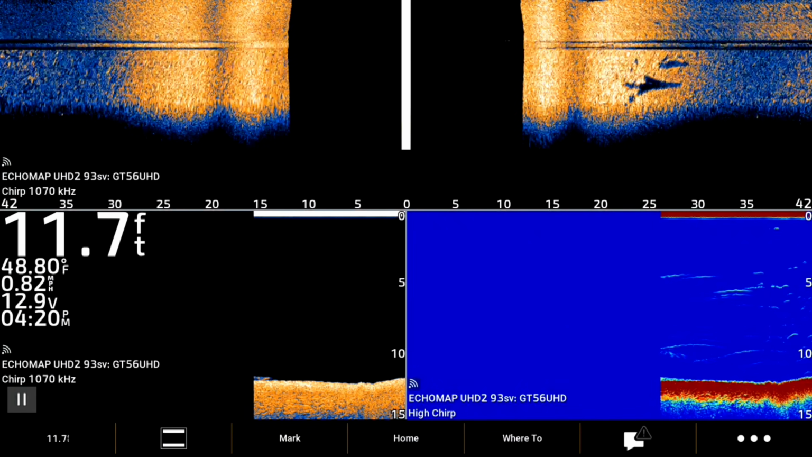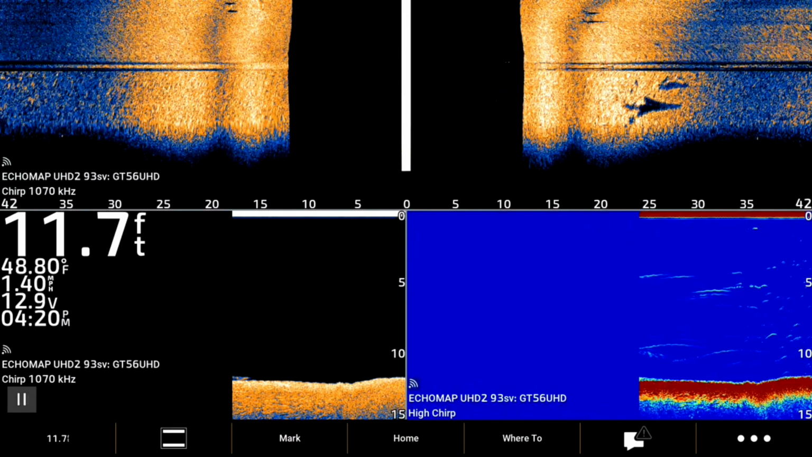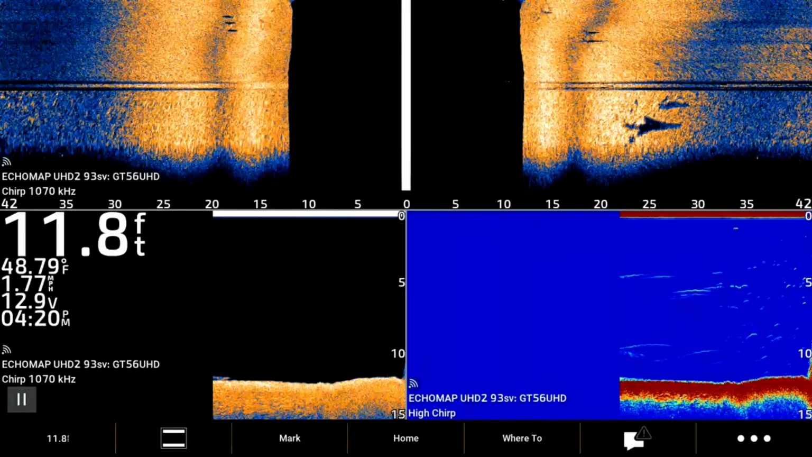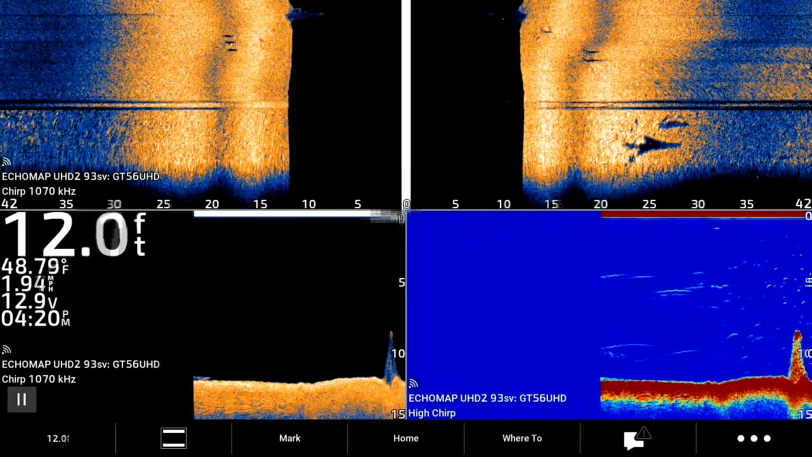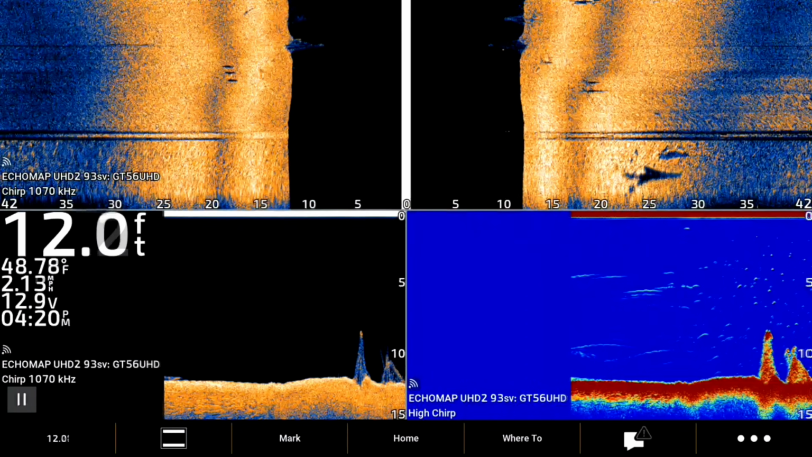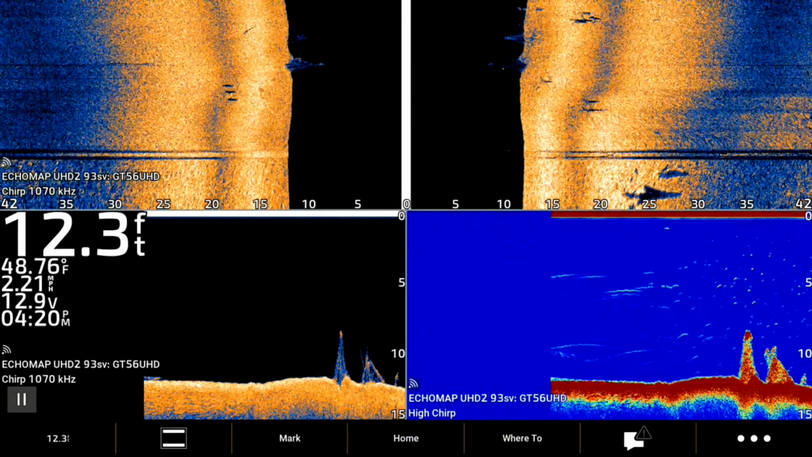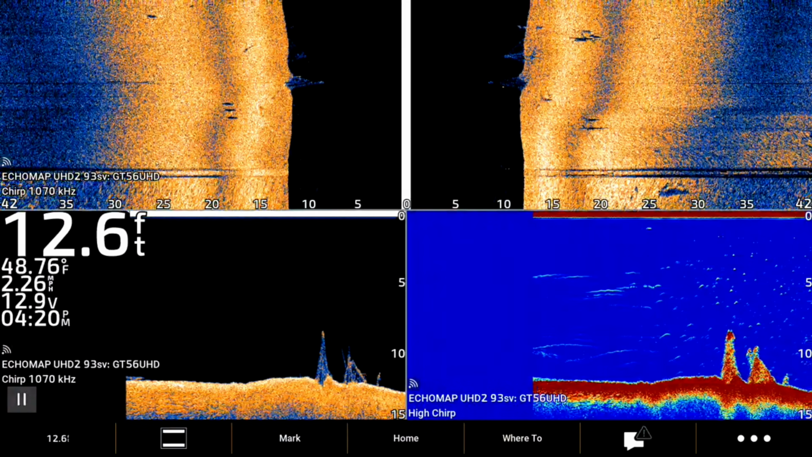So this is what it would look like for 2D, clear view, and side view on the 16-inch Ultra 2. Coming up here, you got a stump right there. Just went over some structure, some more wood right there. But you can see a pretty cool picture right there of what we got going on.